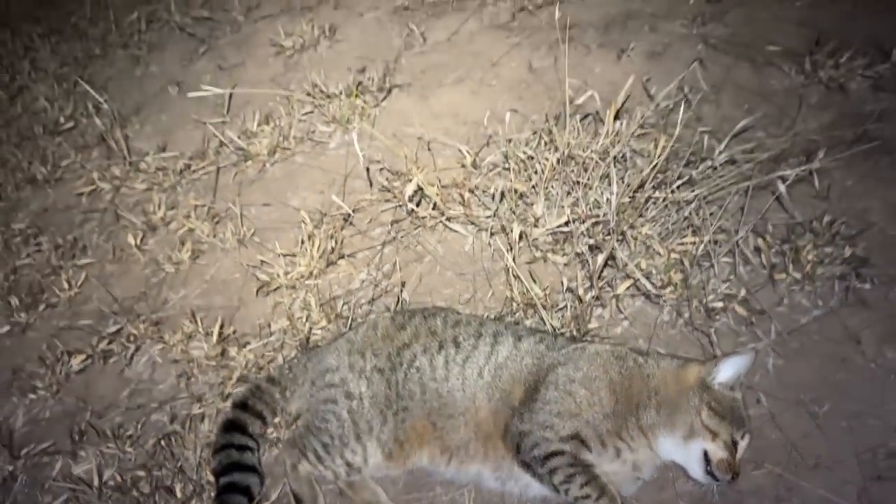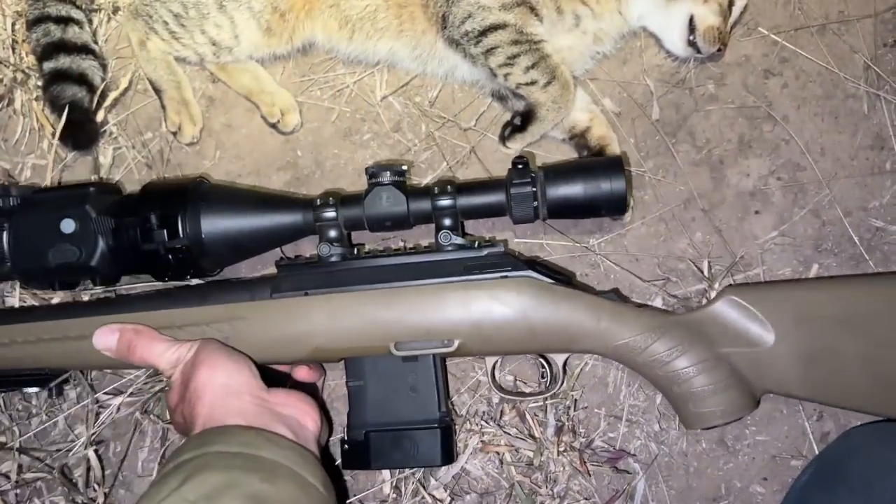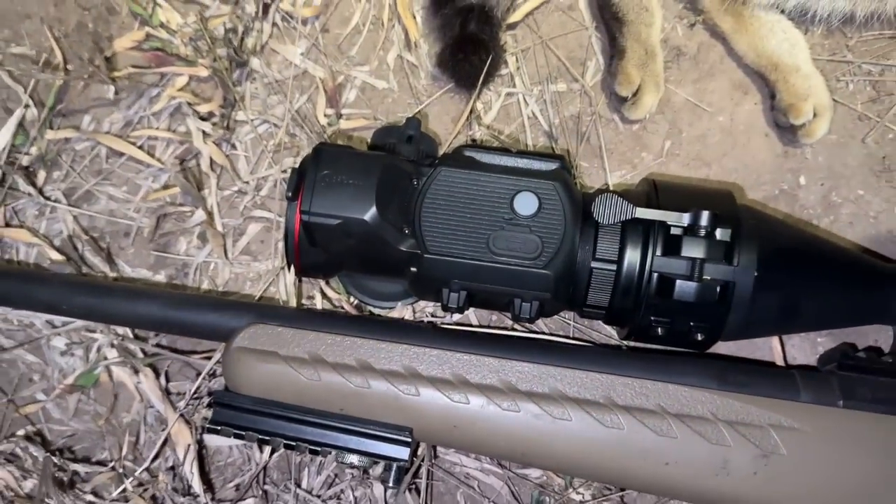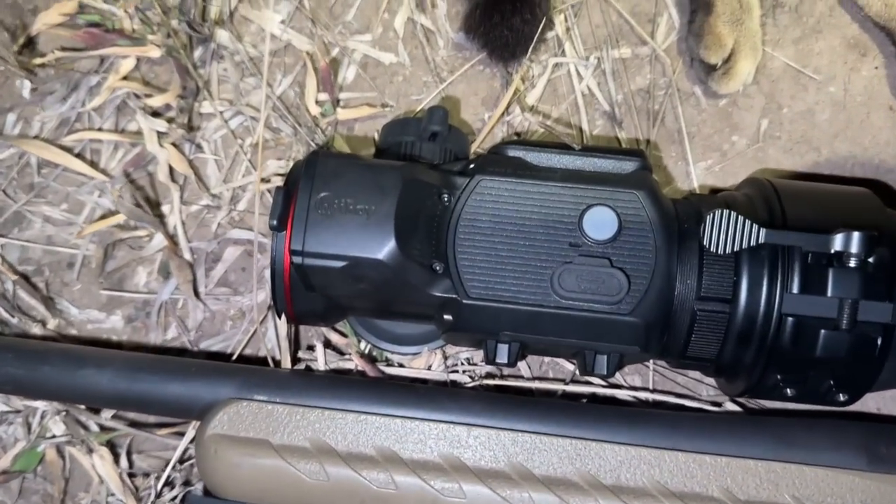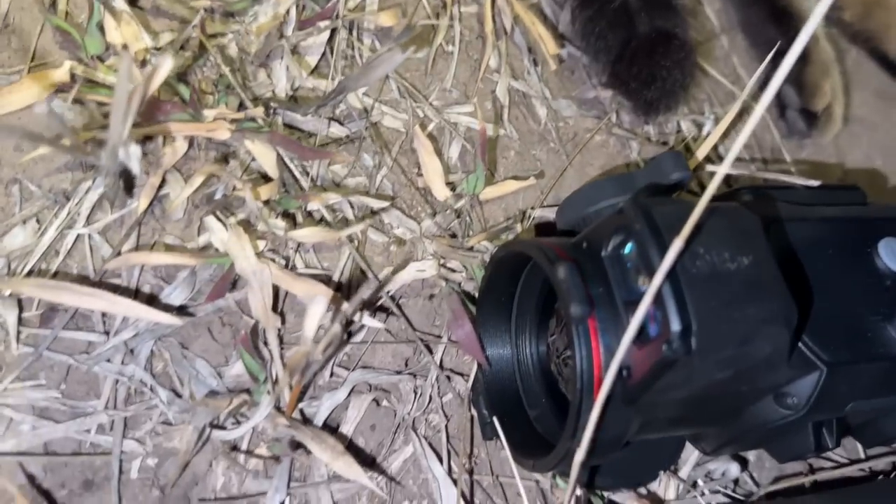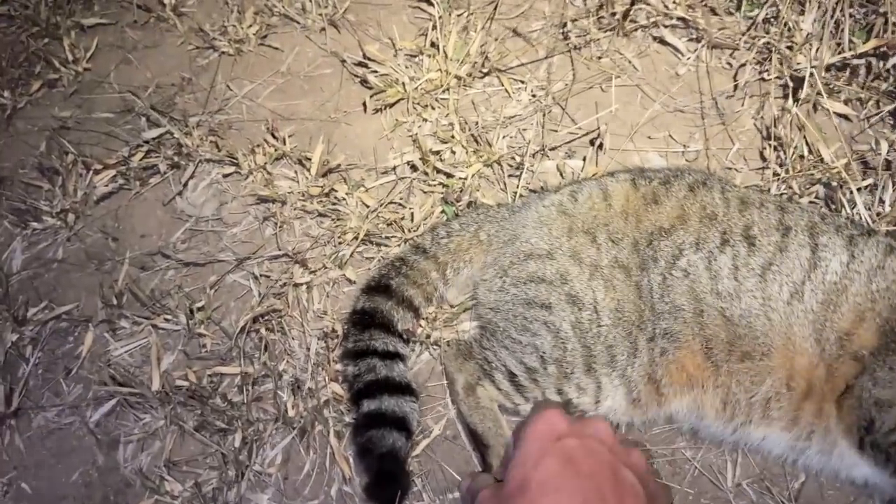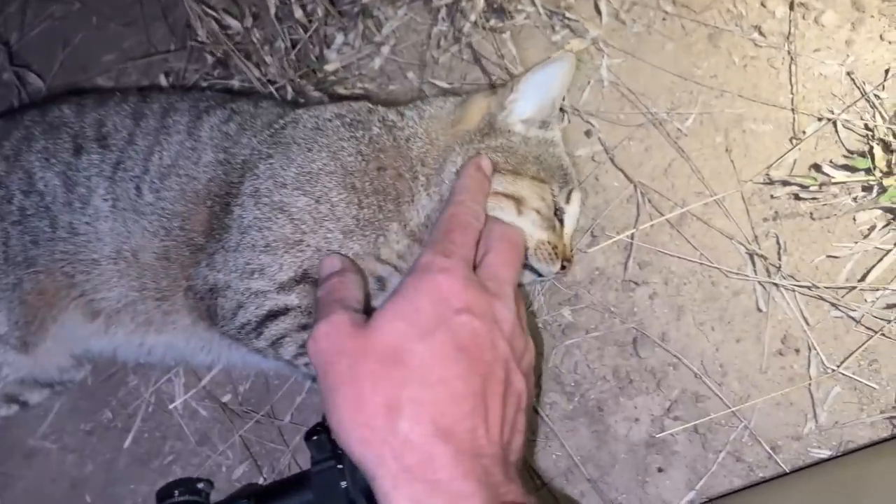But anyway, I got him with the good old Rogue American Ranch Rifle, 223, and it's my first kill using my day scope with the InfiRay mate MAH50R. This is the InfiRay's new clip-on scope. It's got the built-in laser rangefinder. So anyway, what have we got here? A female. That's unusual.